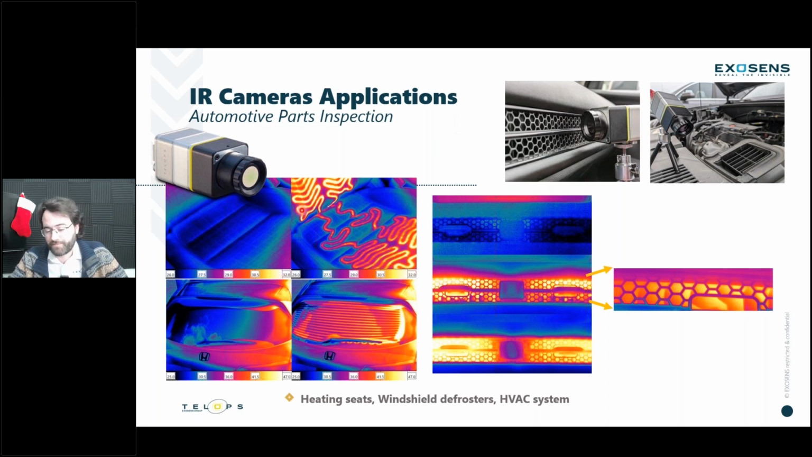So we have the car seat heater, of course. We have the windshield defroster. We have the HVAC system that can go either cool or hot. And with the different lens options, you can have a pretty far away shot or a very close shot where you can actually see the blades inside the HVAC system being heated up through the process.